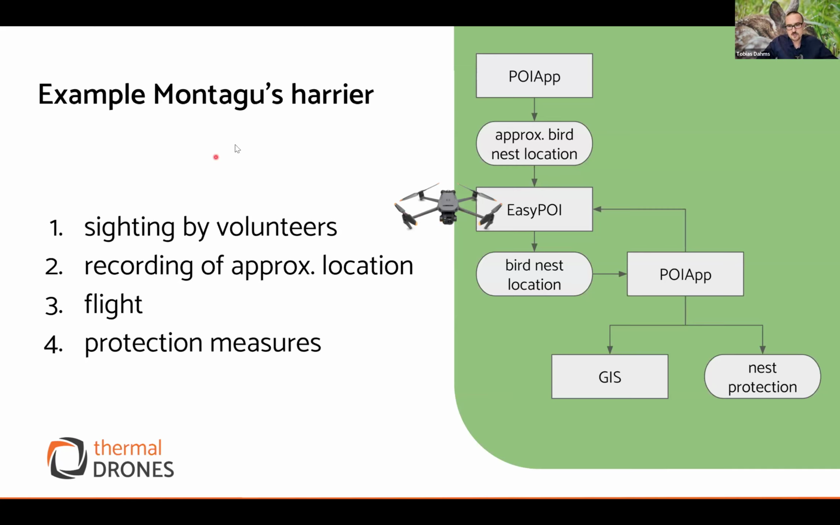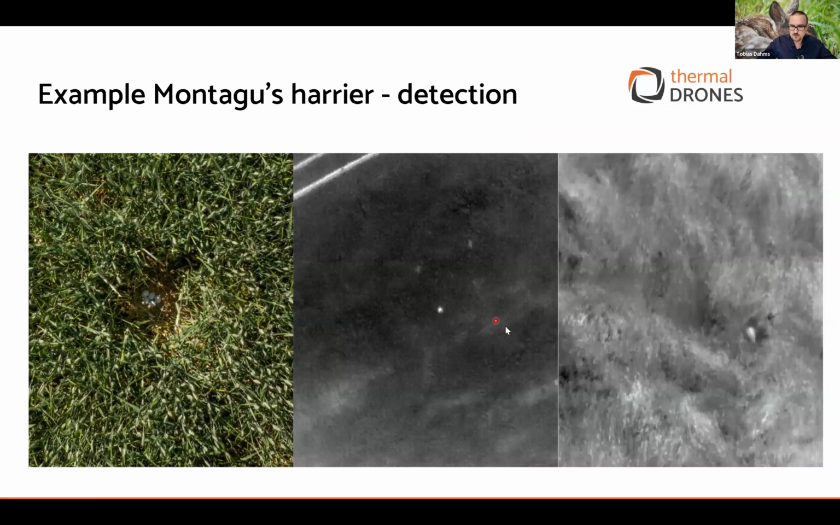For the Montagu's harrier, if it's a field, that's normally very easy, because you can see the nest very clearly. So they perform the flight and get the accurate nest position, and they can transfer it into the app again to walk there with the smartphone and do the protection, or transfer the data into a GIS system. Here's an example of how such a nest looks. When you have fields, it's really easy.